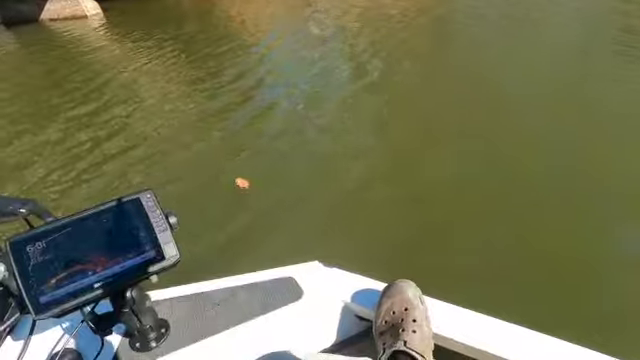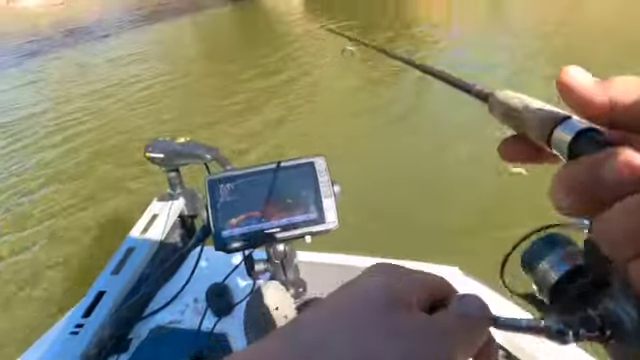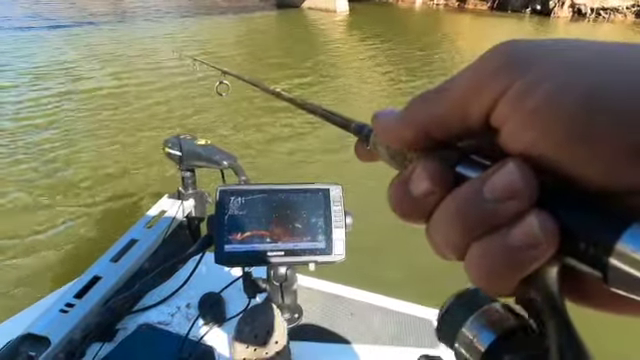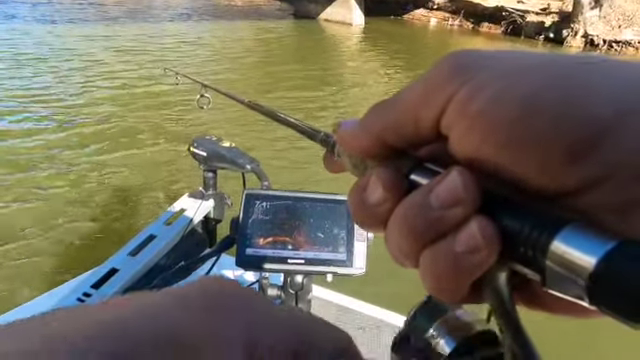Okay. Get it back out there. I wish I could see that jig falling, but I can only see it when it's right underneath the boat. We're in really shallow water, and I didn't want to be right on top of these fish.